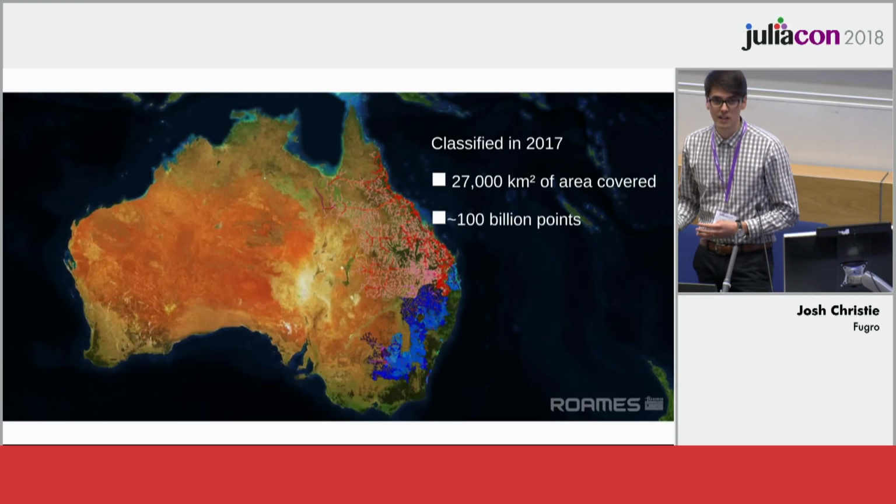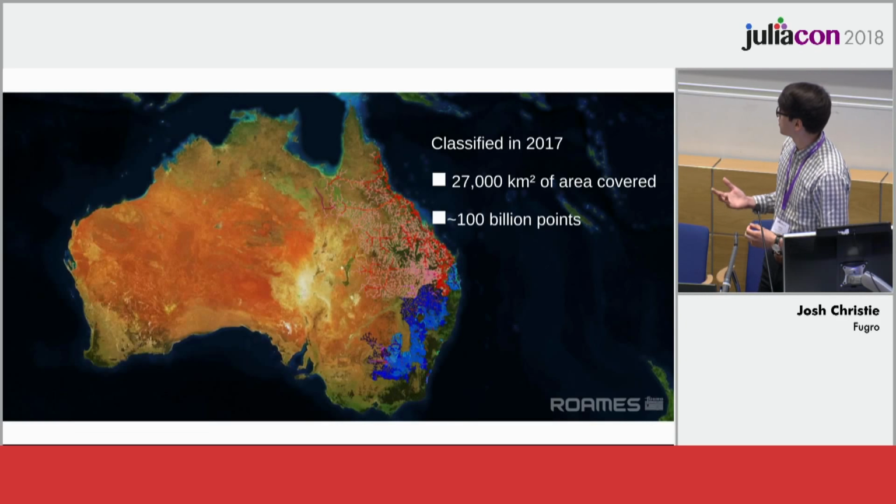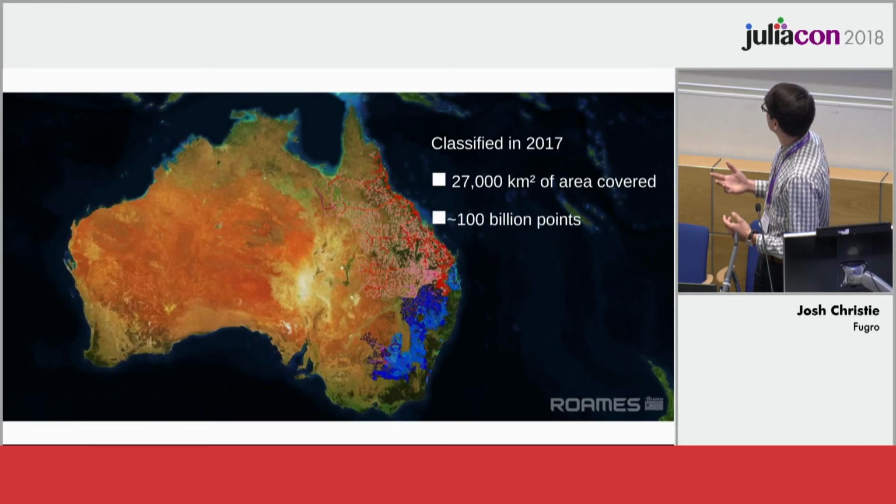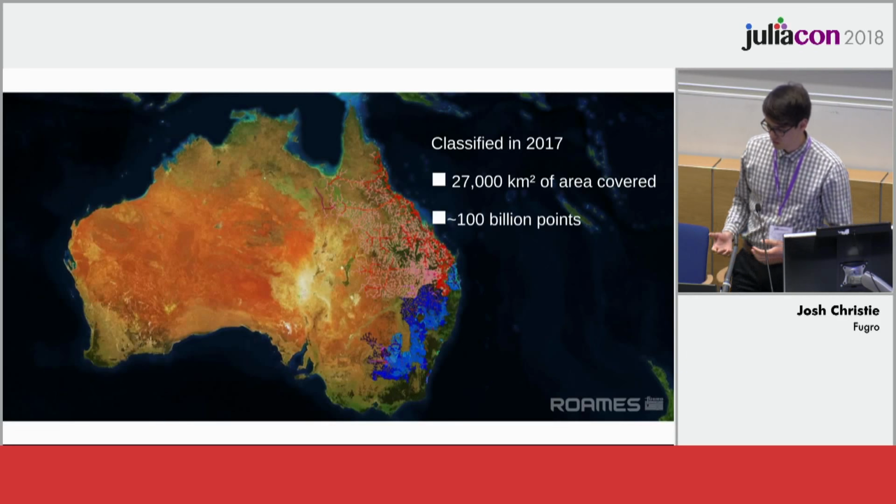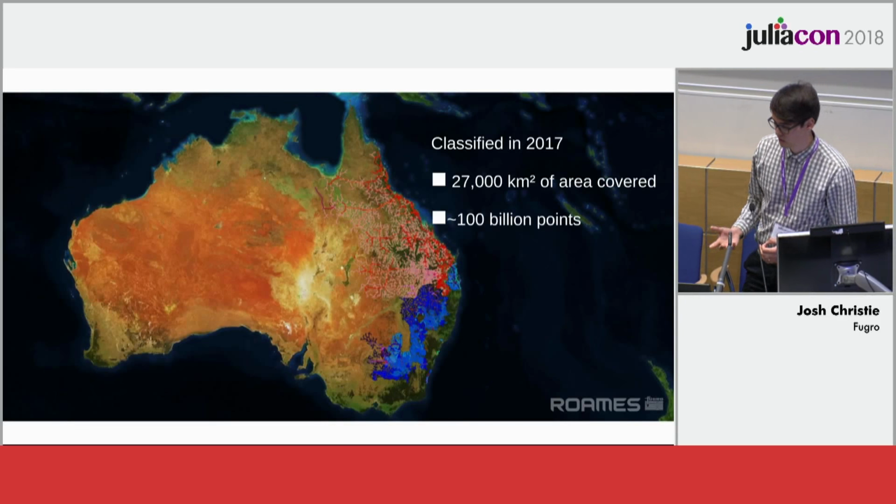We've processed data here in the US, across the UK, in Europe, and throughout Australia, with several petabytes of data that we've collected. Last year, just in that blue area, we collected 100 billion points, and we processed and classified it. Manually doing that would just take far too long. So we've been investing our efforts into doing our point classification in Julia.